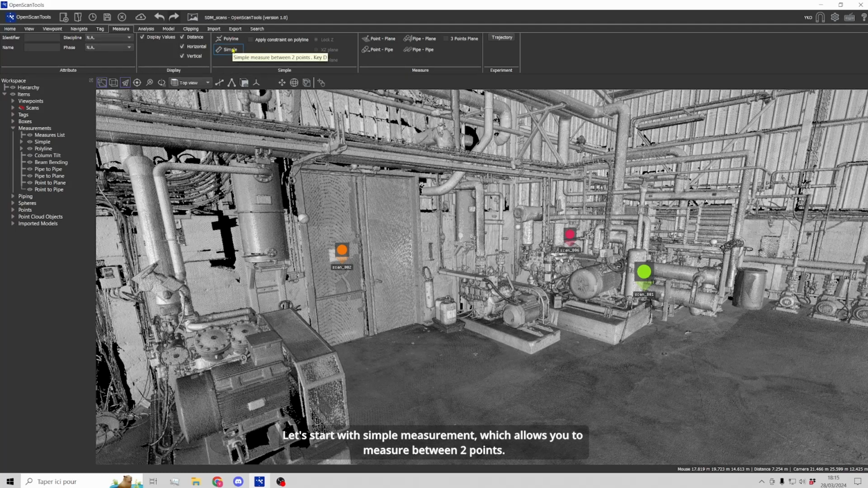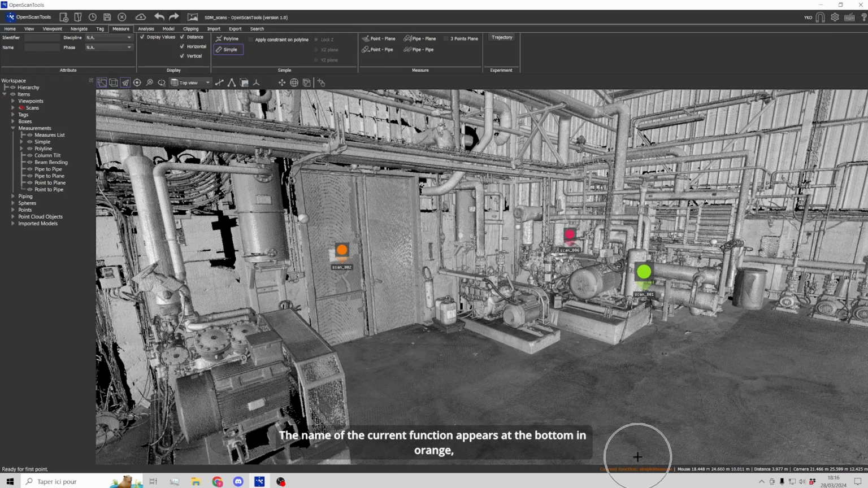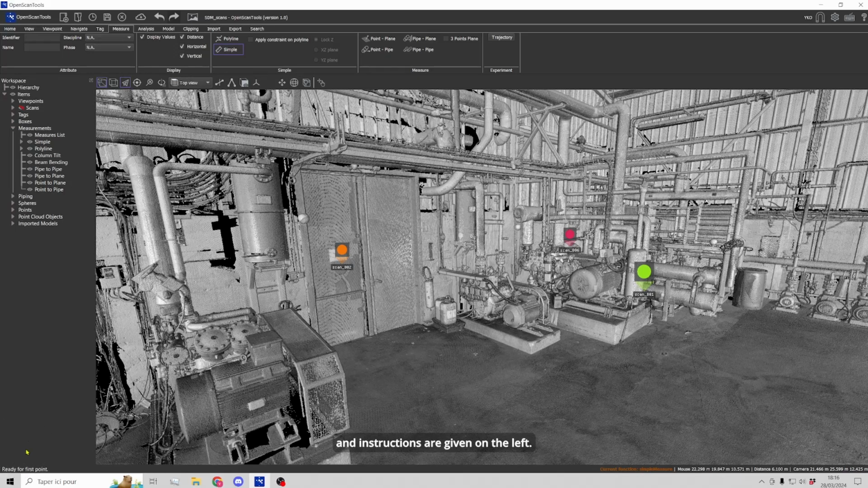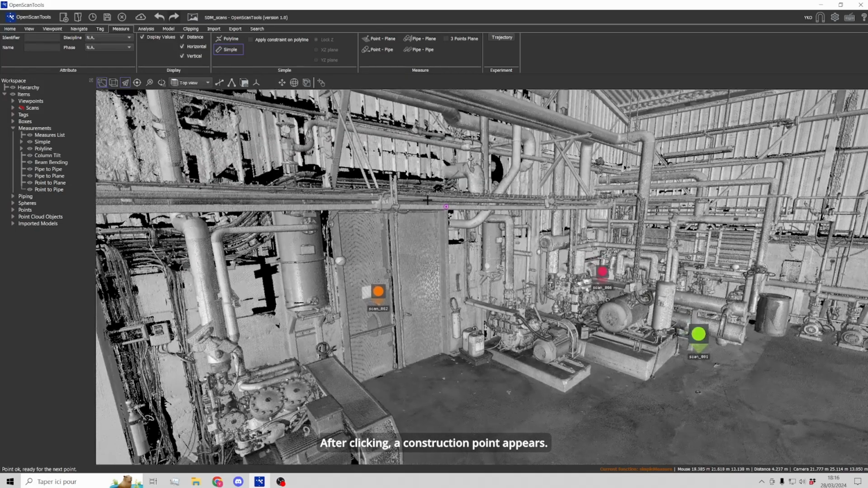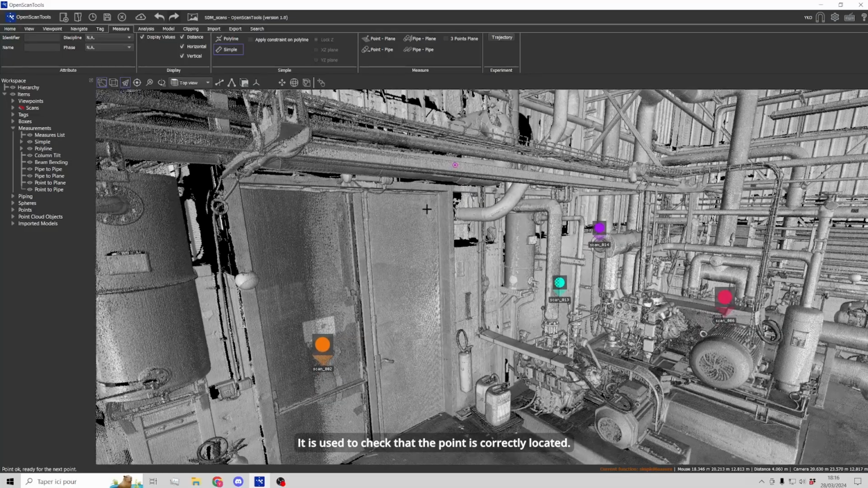Let's start with simple measurement, which allows you to measure between 2 points. The pointer has taken on the shape of a cross. The name of the current function appears at the bottom in orange, and instructions are given on the left. After clicking, a construction point appears. It is used to check that the point is correctly located.